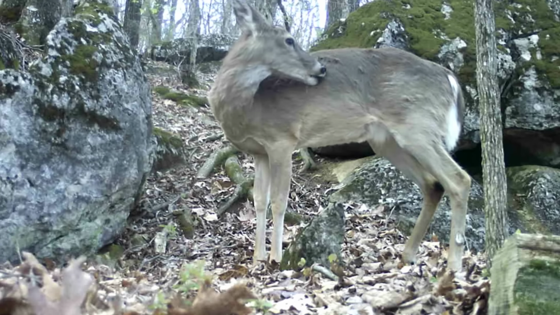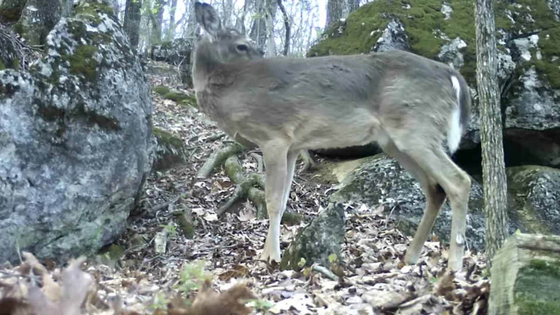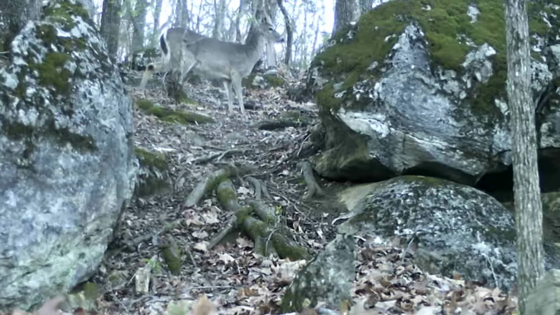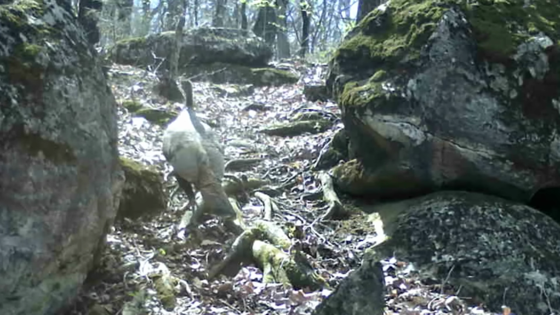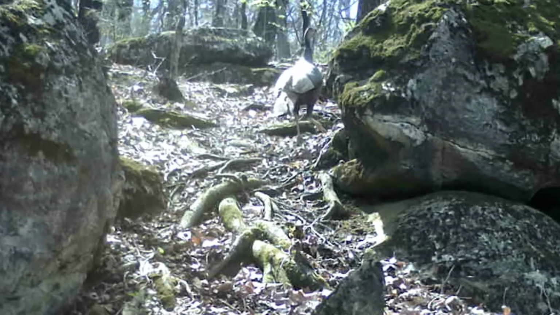And down at the cut, deer just moving through. Just a shortcut for the little animals. These rock ledges, there's not many places to cross in them. So it's a good place to put cameras. And a turkey's using it too. All the little animals use this, one time or another.